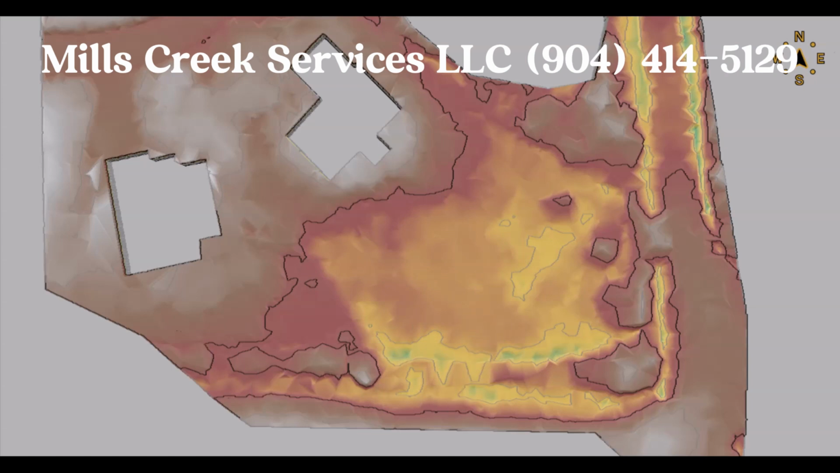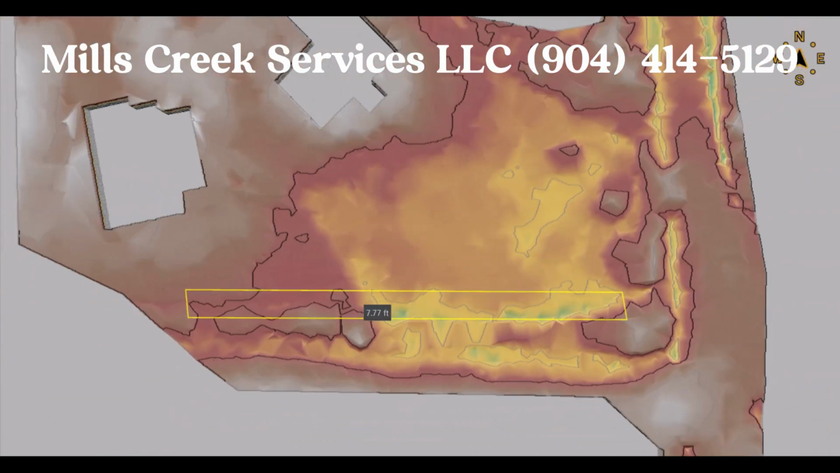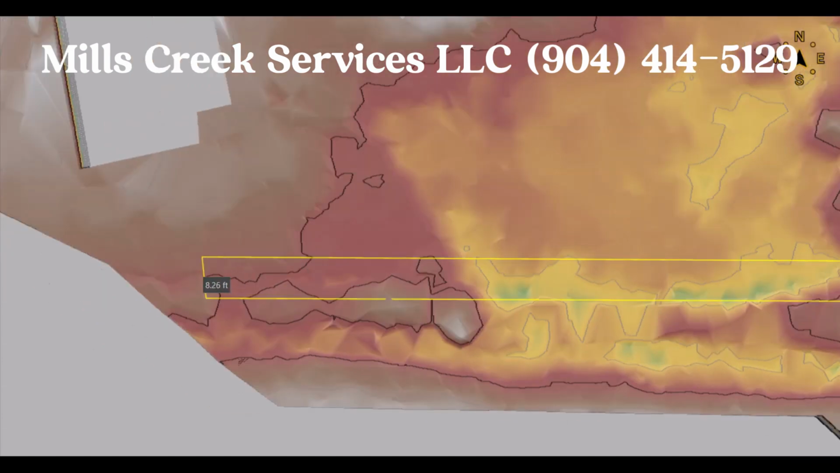So what we suggest is to install a berm here, and we can use our software to analyze what it would take to build up in order to capture the water. Everything's based off of elevation. If we look at the elevation adjacent to the berm, essentially the high spot in the neighbor's backyard, we're at 8.24 feet.